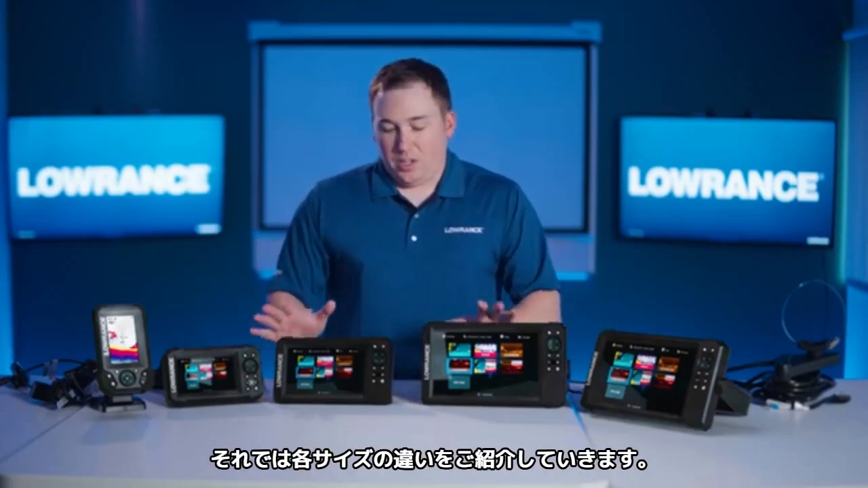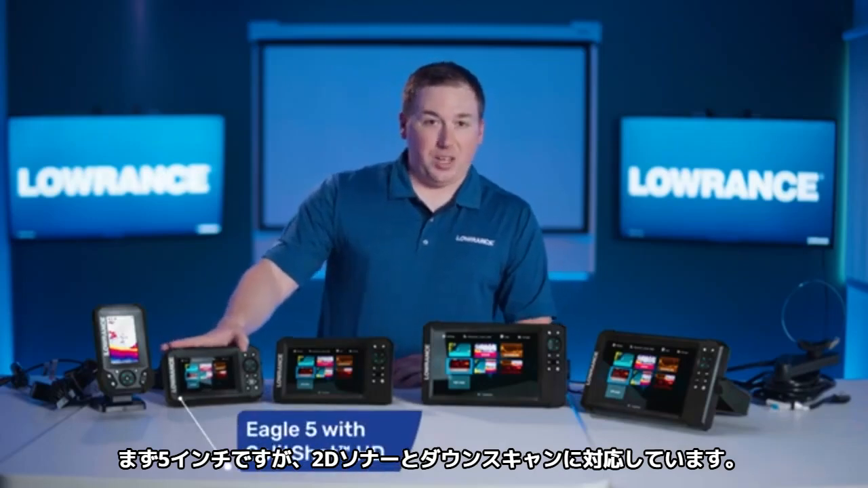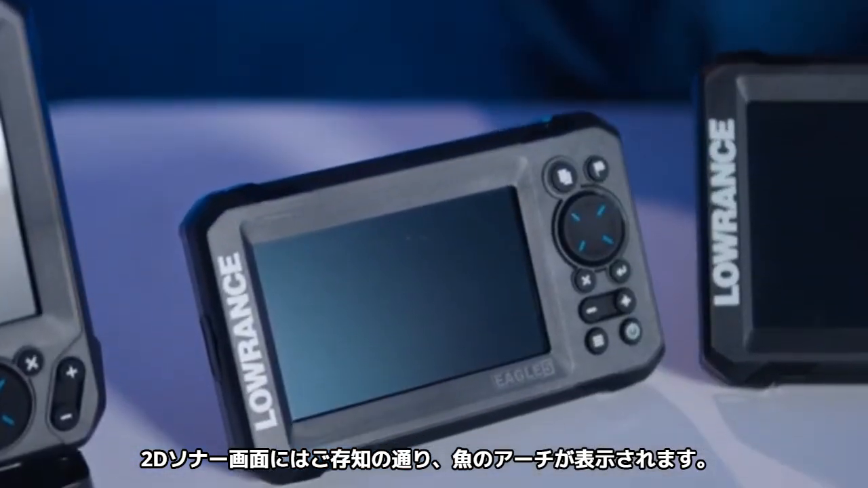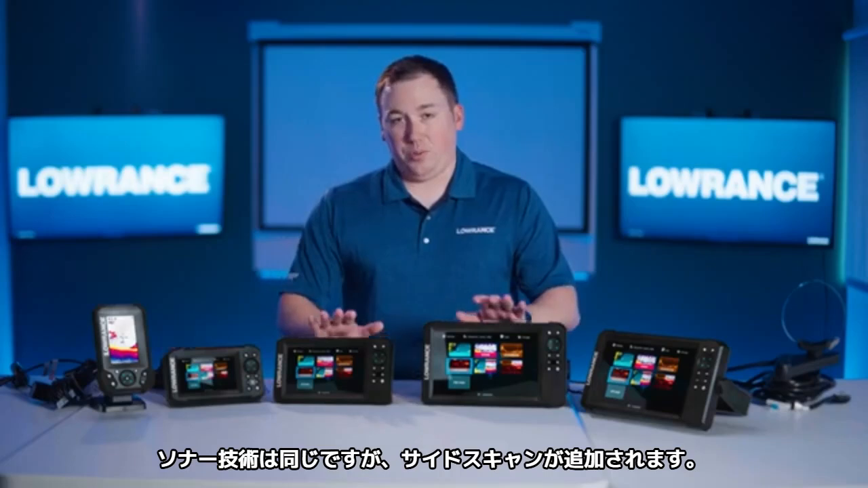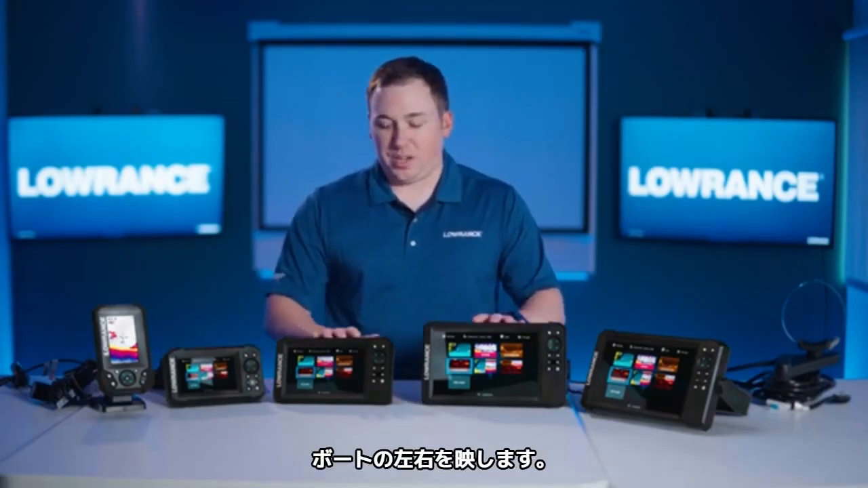Some of the differences between these as you move through, so the 5 can do traditional sonar and down scan as well, so that'll give you your regular fish arches on your traditional sonar, as well as your high definition down scan. So you'll get that in addition to your chart plotter. When you step up to the 7 and 9, you will have the same sonar technology, but you'll add side scan as well, the ability to do side scan.